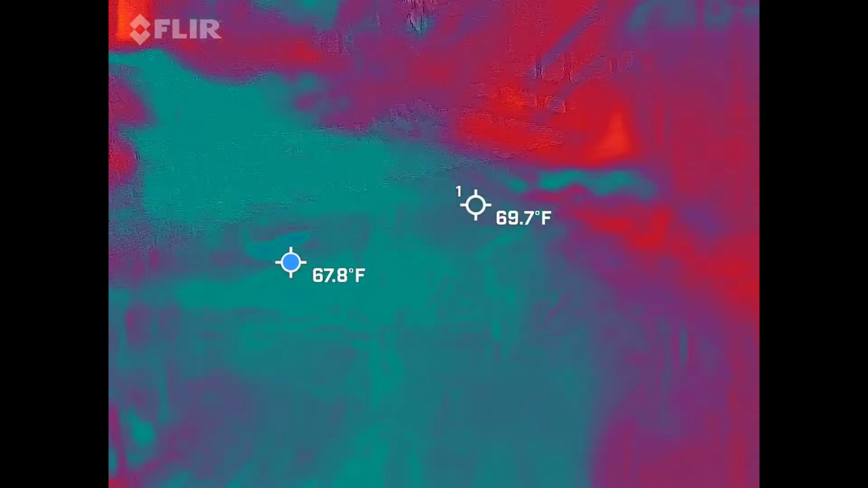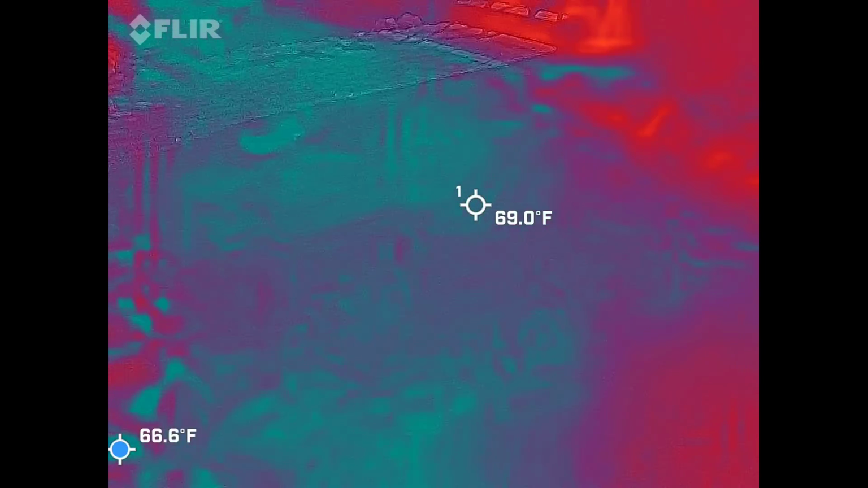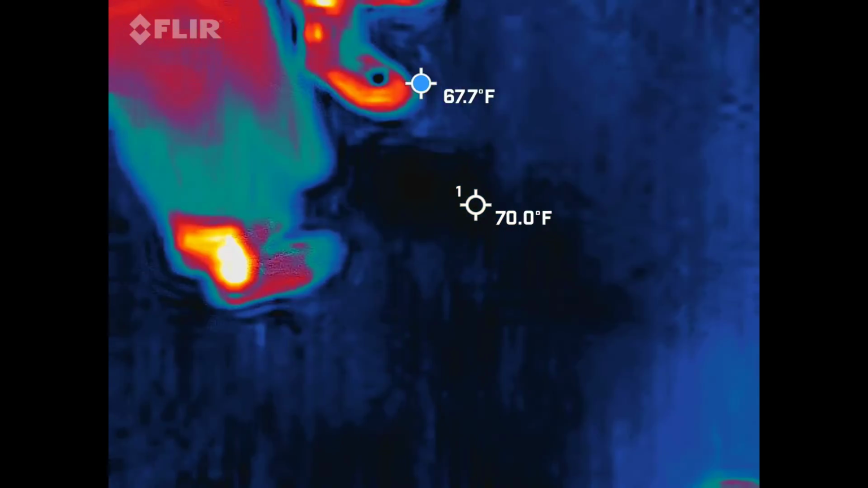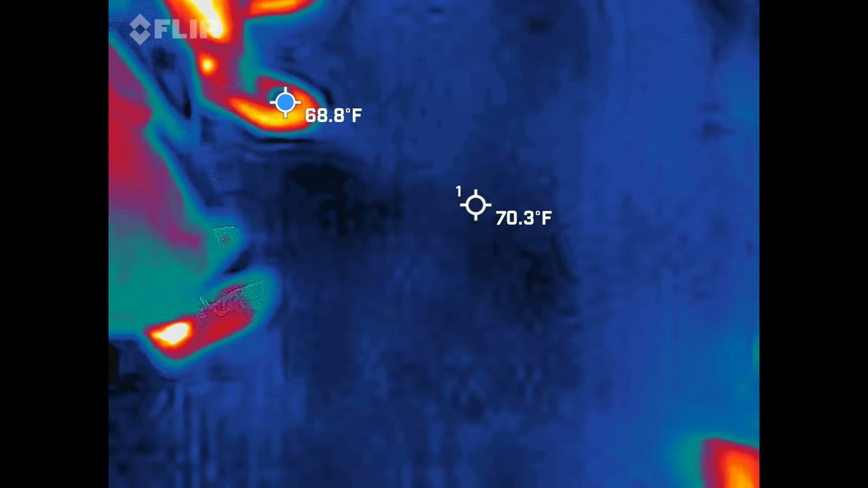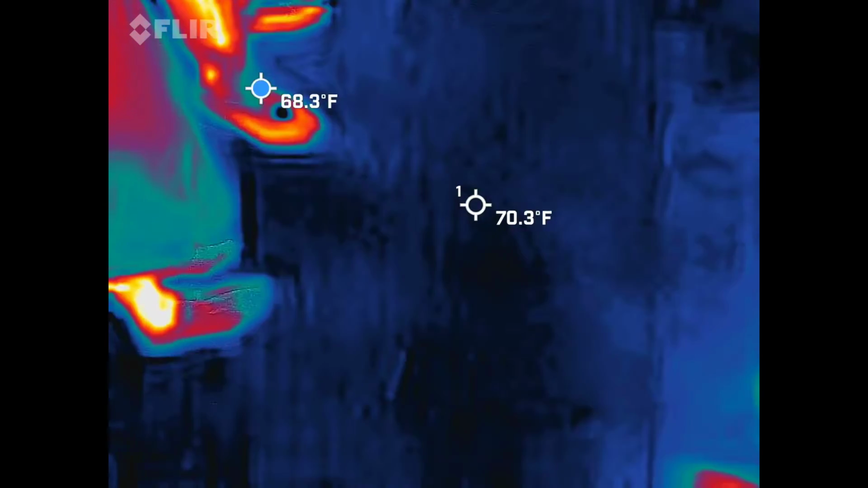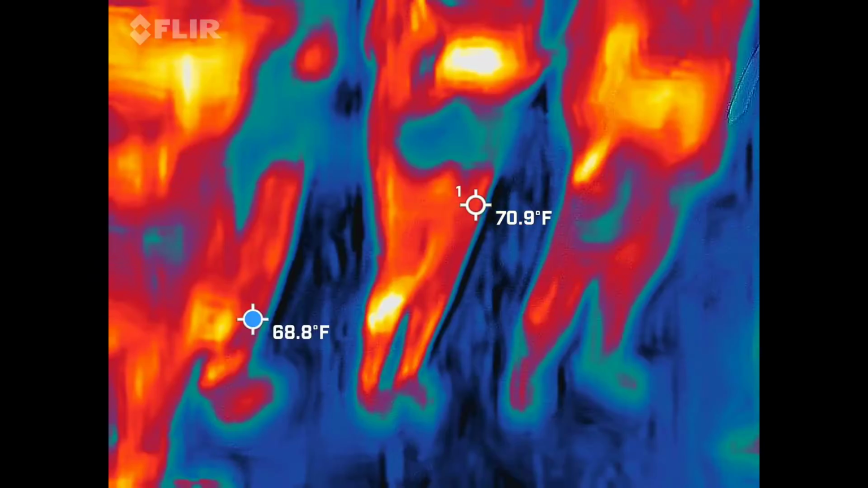So I try to stay away from all the other ghost tours. But this is Philadelphia Alley. This used to be called Dueler's Alley. So this is where some of the duels used to occur in the city of Charleston. Dueling was illegal, and they had to find hiding spots. This happened to be one of them.